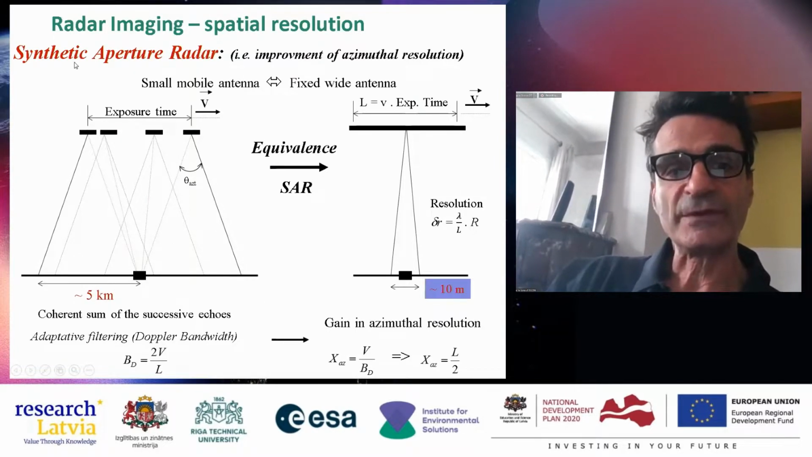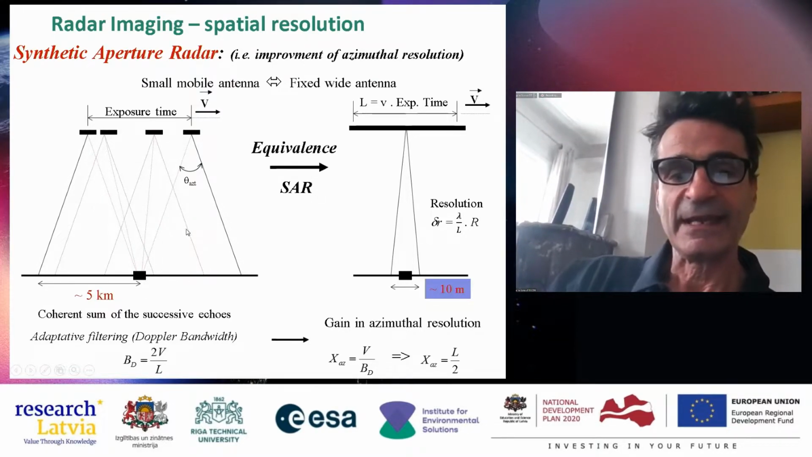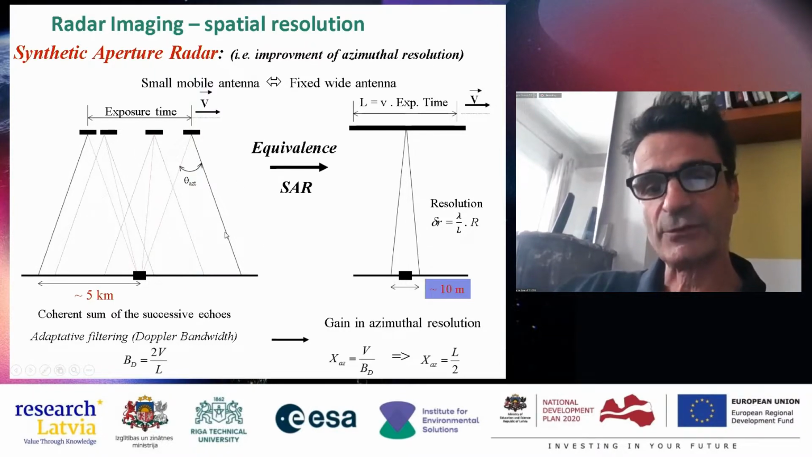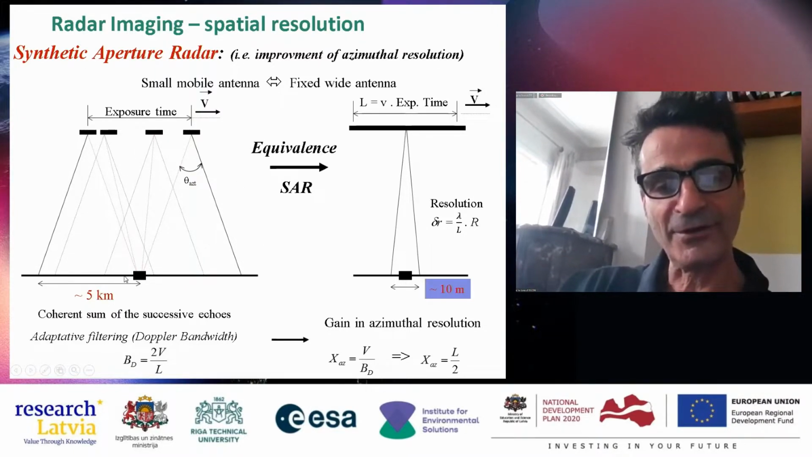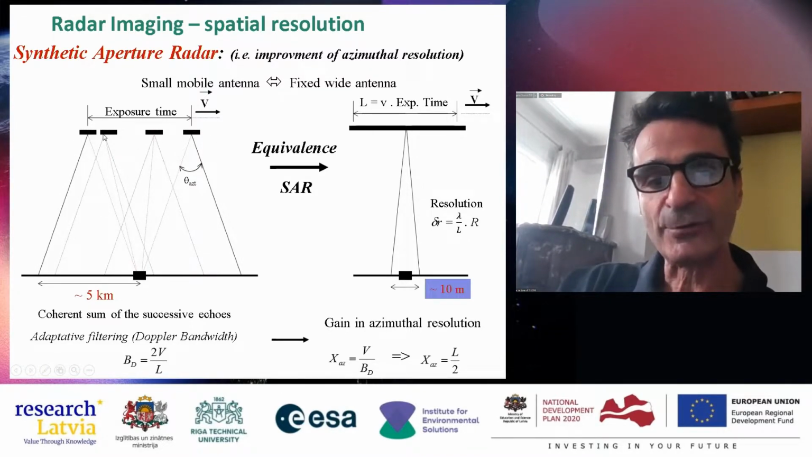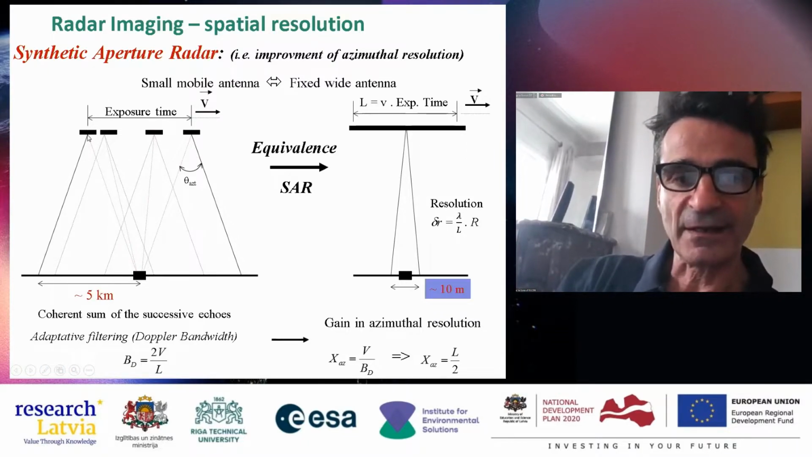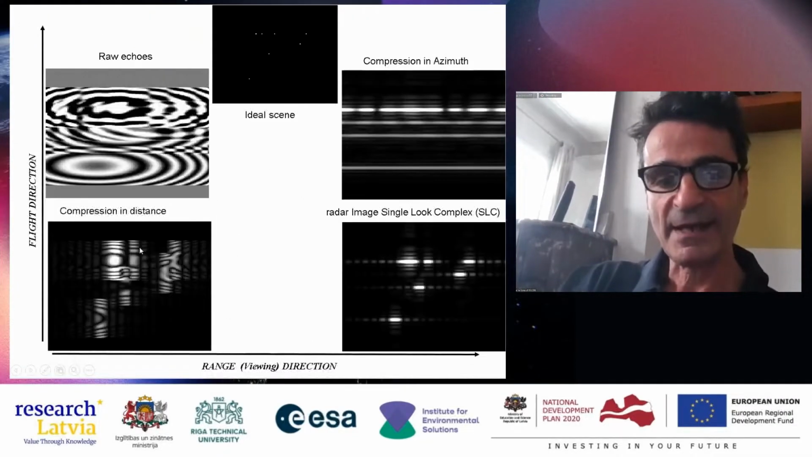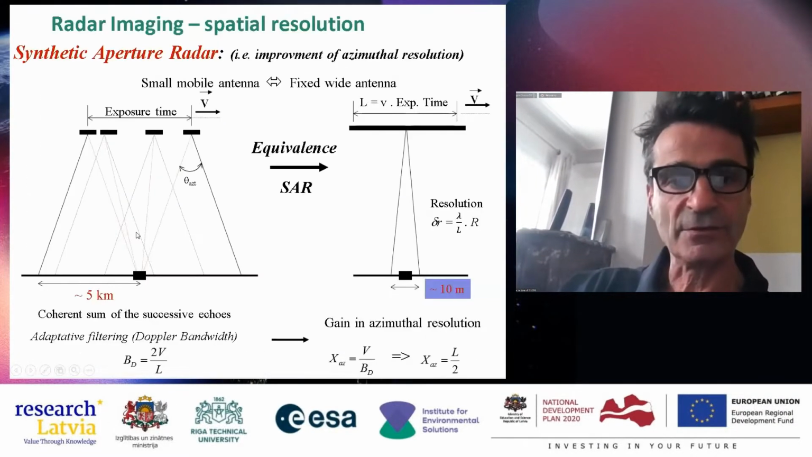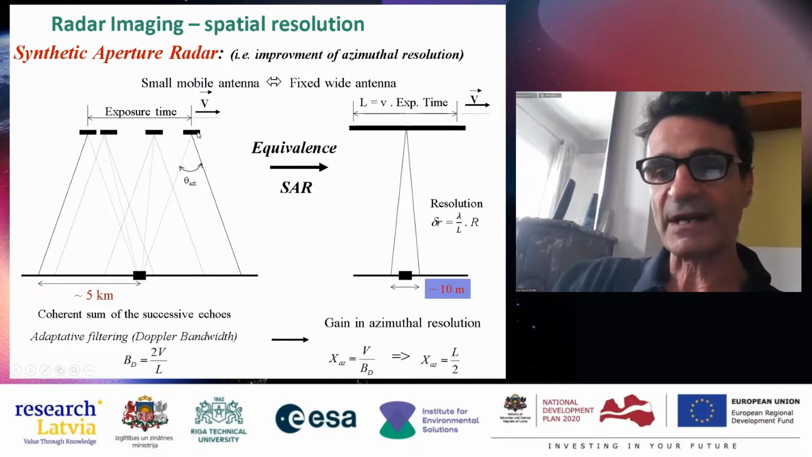How can we improve the spatial resolution? In fact, you just use the bandwidth of a target that is seen numerous times during the exposure time of the antenna. First, the antenna has an aperture like this, very wide, and so it will observe the same target for a long time.